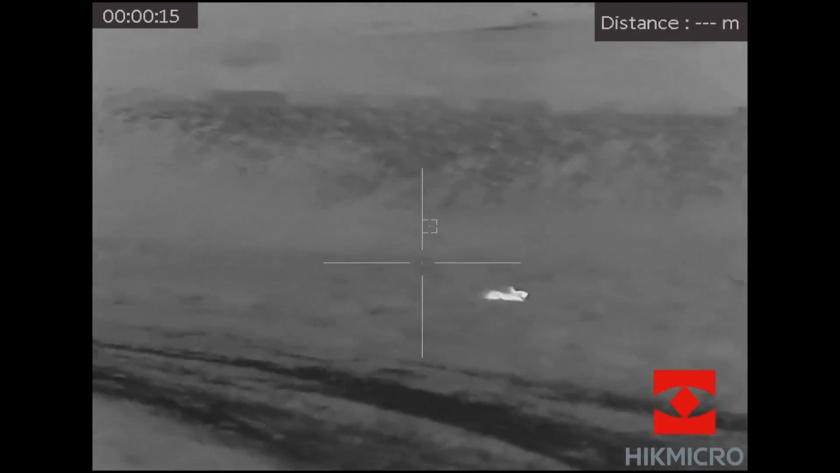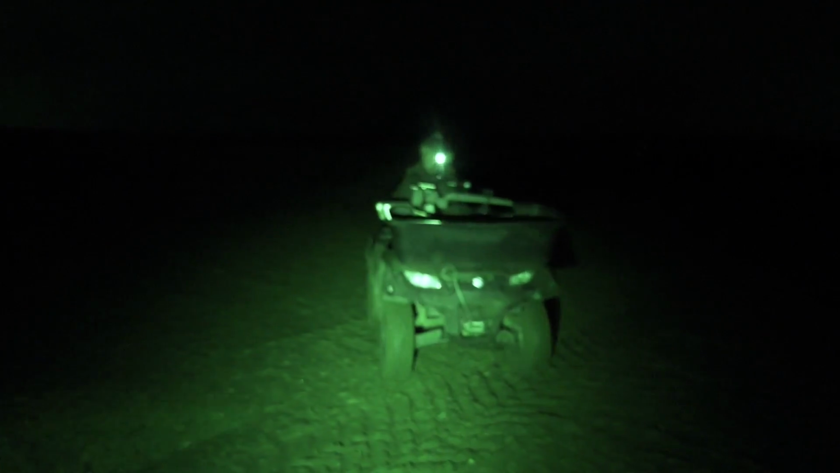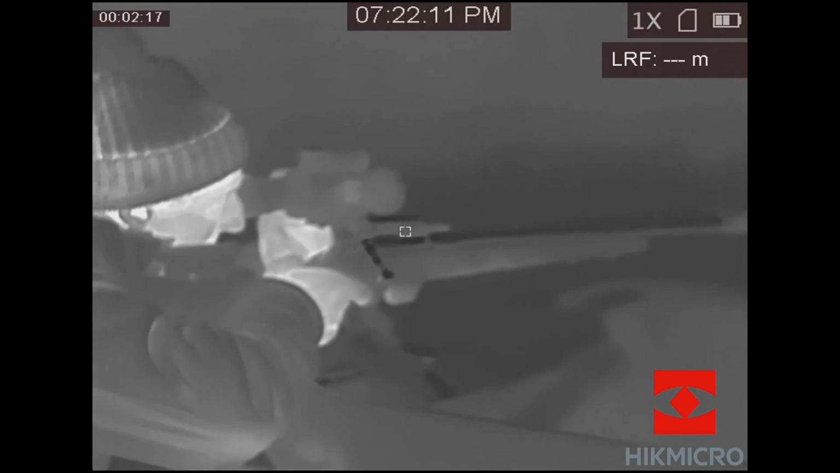PRSD, post-rabbit shooting disorder. With the game season over, Paul has to turn his attention to this type of pest control, although it sometimes feels that every heat signature wants a slice of the estate's crops.